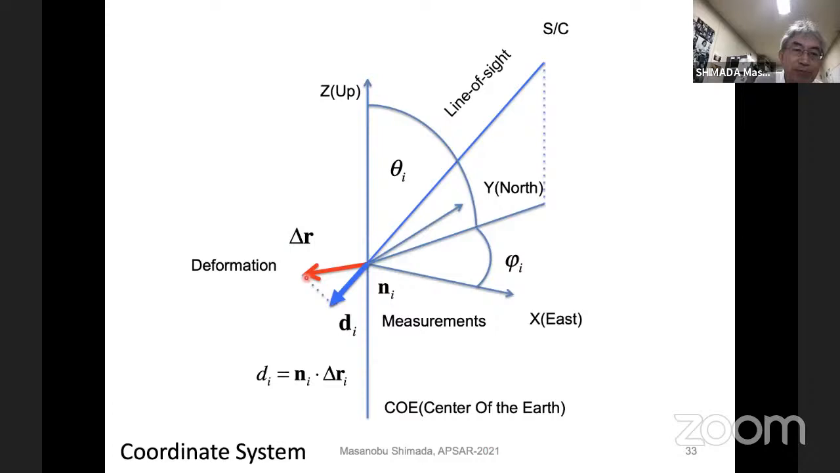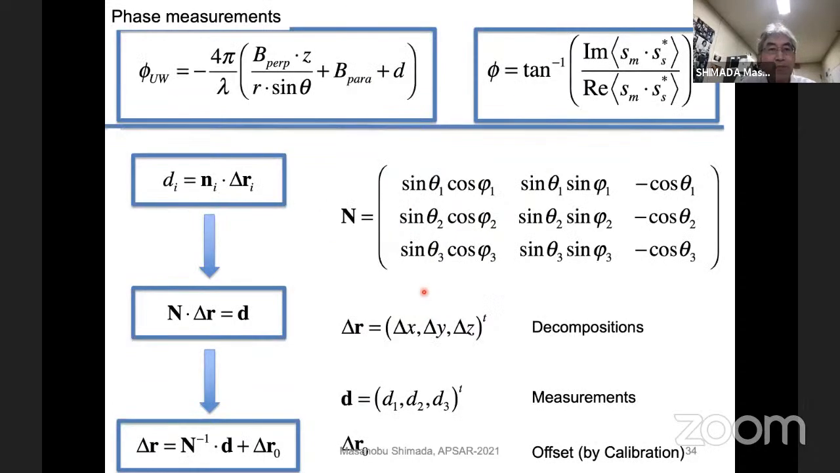Deformation is expressed by the red arrow, like here, and by using the radar measurement, the deformation projected onto this line of sight is measured by the radar interferometry, one measurement. And we have two more measurements. Then we can produce these linear equations.